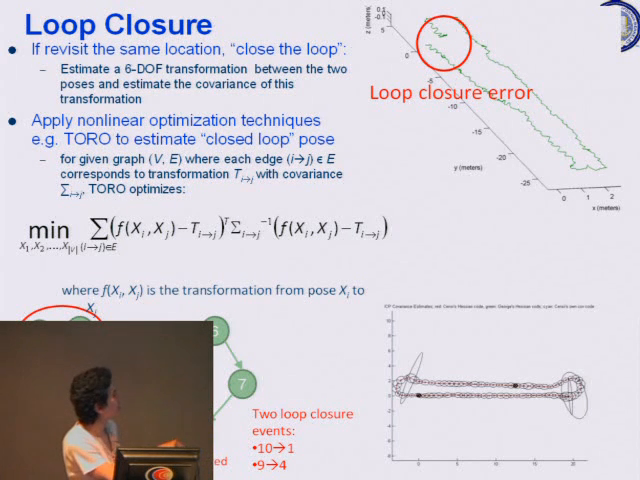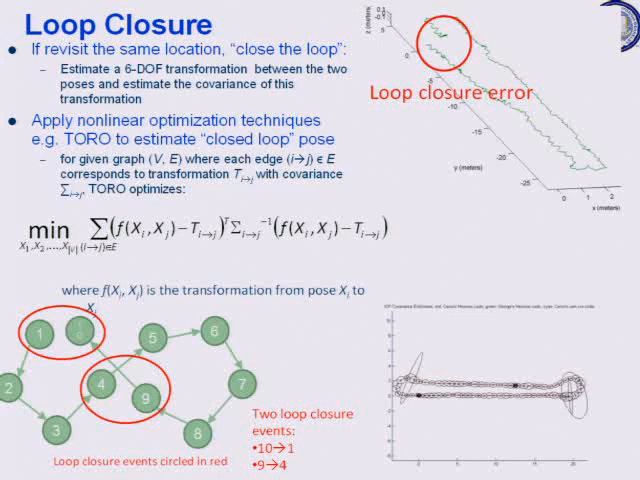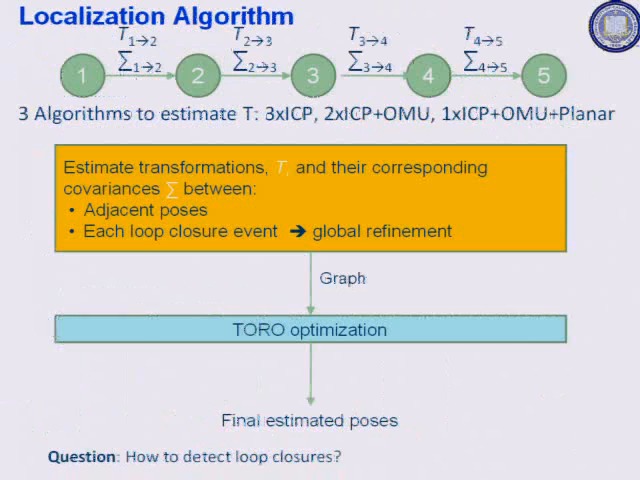Okay? So in this diagram, if I start from time 1, go position 1 to 2 to 3, 4, 5, 6, 7, 8, 9, 10, we want to, for example, detect that 10 and 1 are the same location or very close to each other. They're not the same, but close. And 4 and 9 are the same or very close locations to each other. So how do we do that?